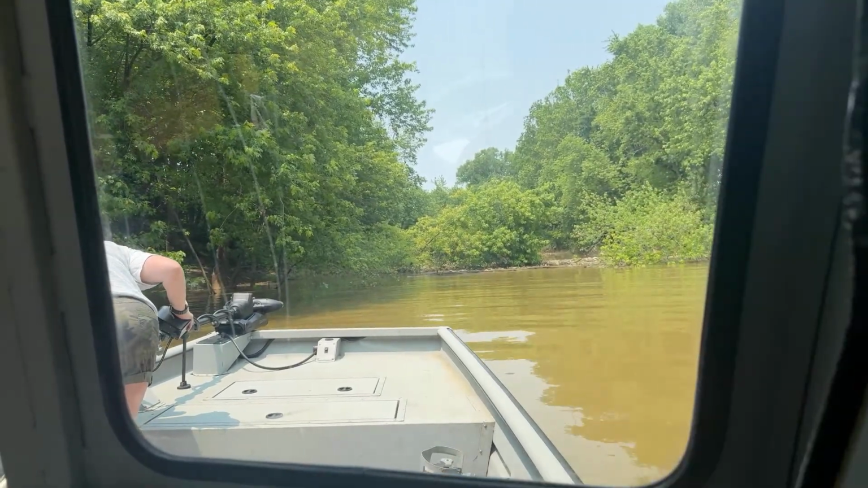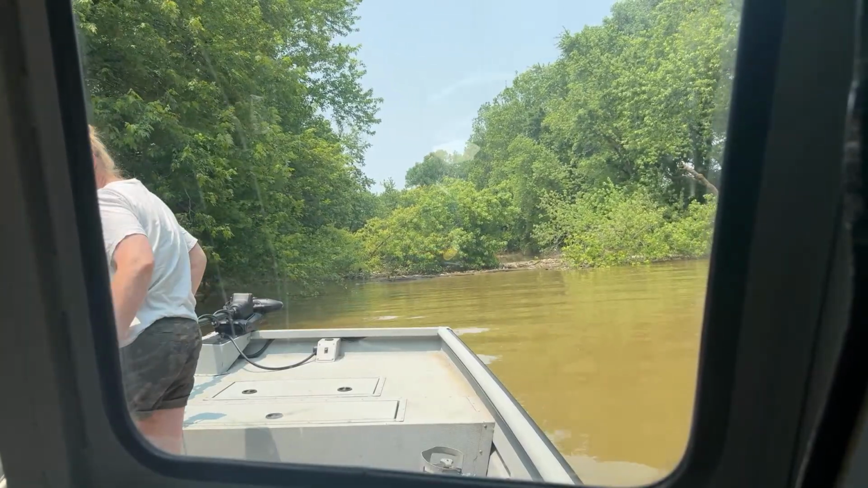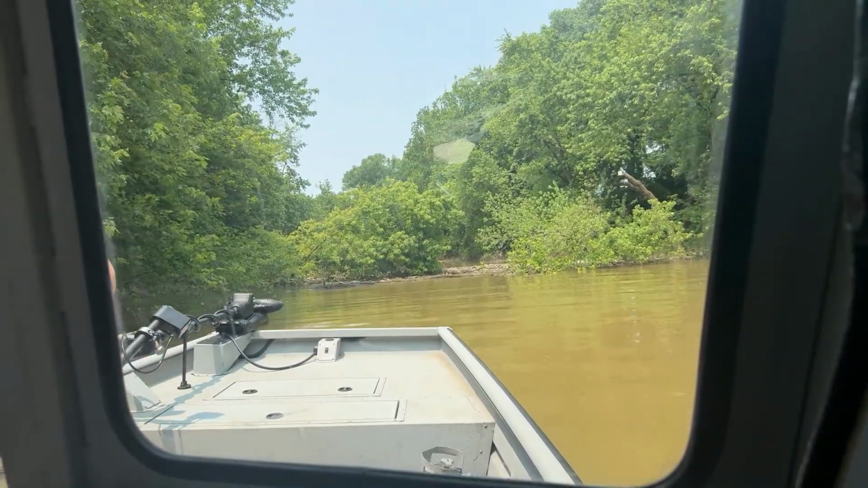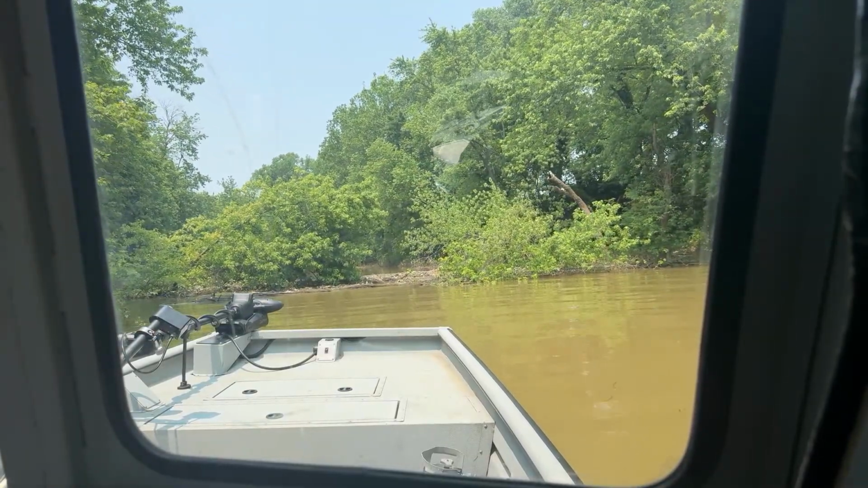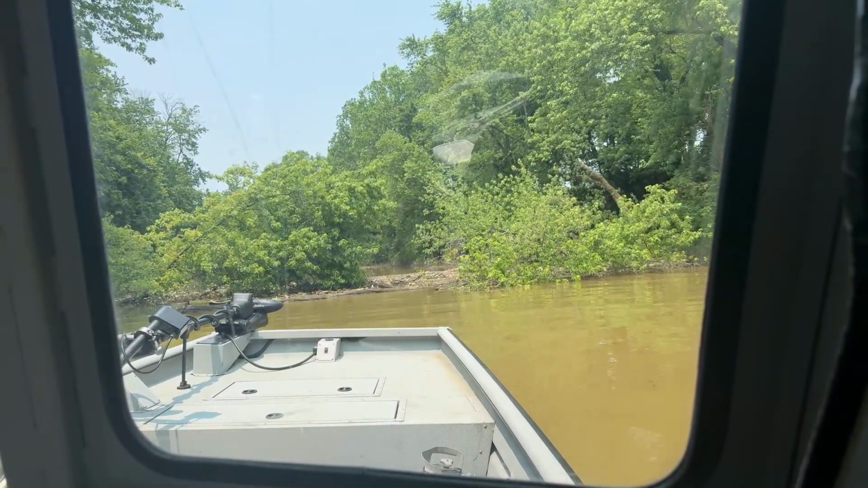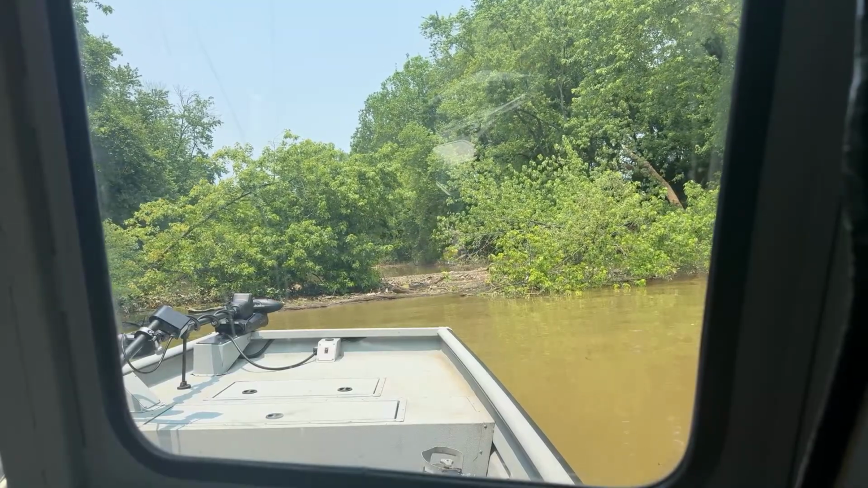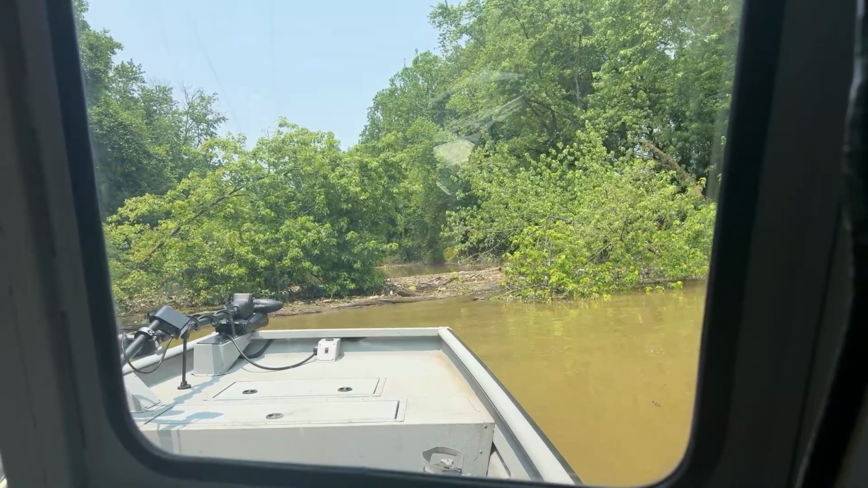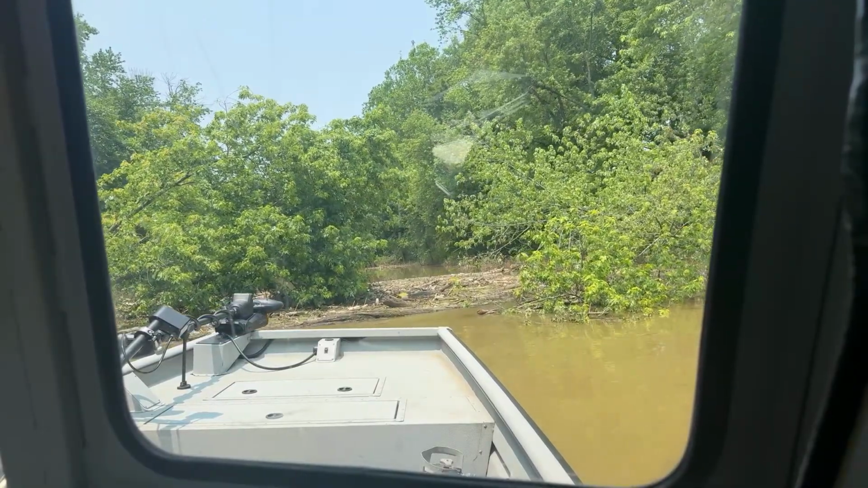Here we go. So, YOLO, right? What you want to do is find the most open area. I know, I see that. Most open area, which is probably about right there, yeah. And then you push your boat up to it.